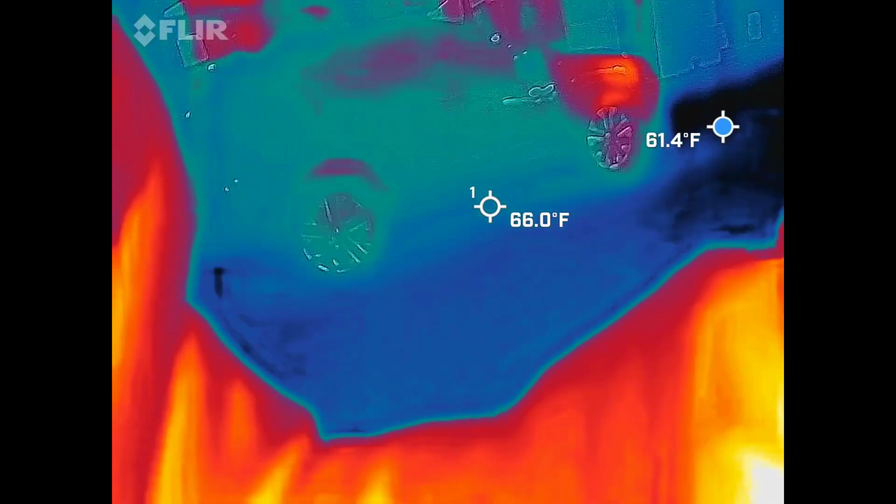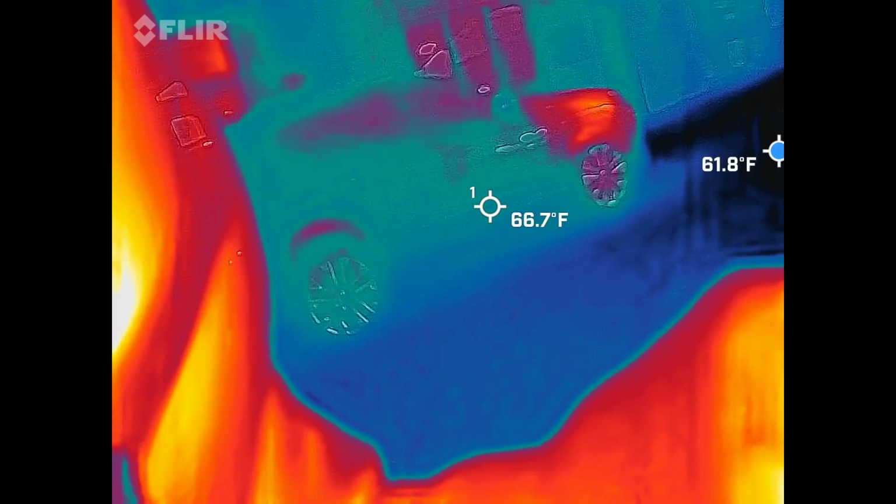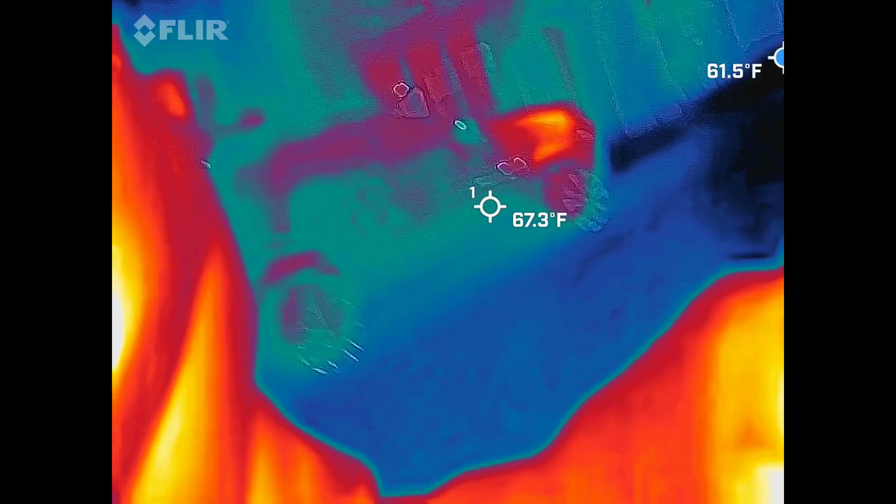So if I do find something and I can't see that it's a can on the ground or something like that in the frame, I'll obviously give you the screenshots and give you the marker of where I found it. So I'm pretty detailed in the report getting back to you.